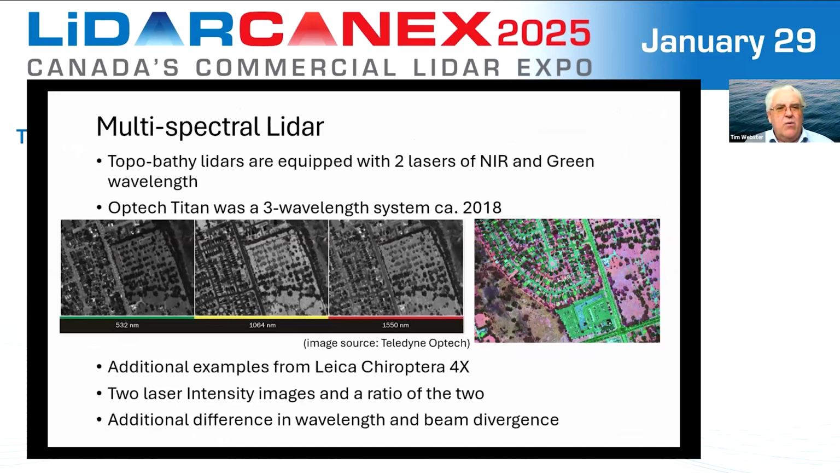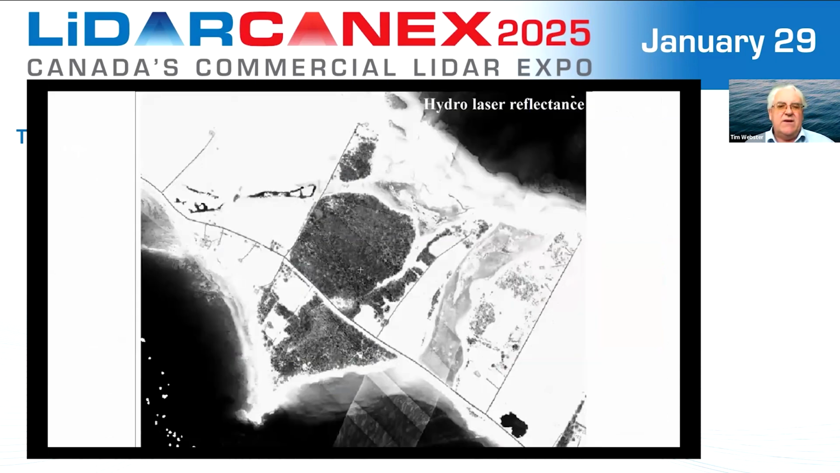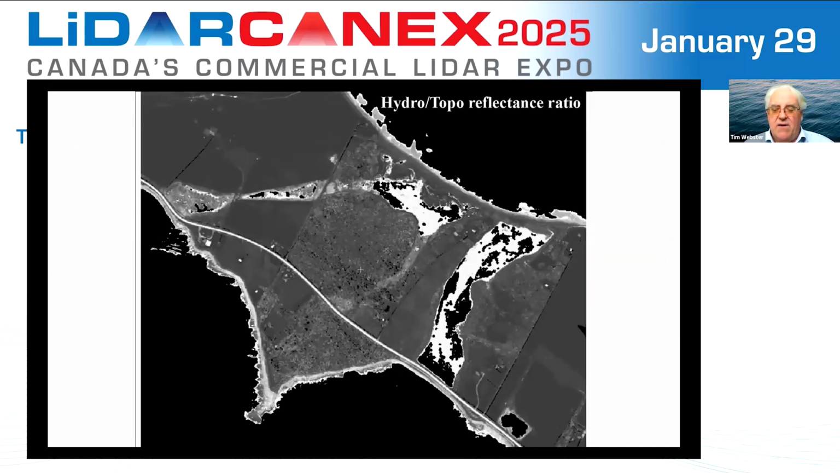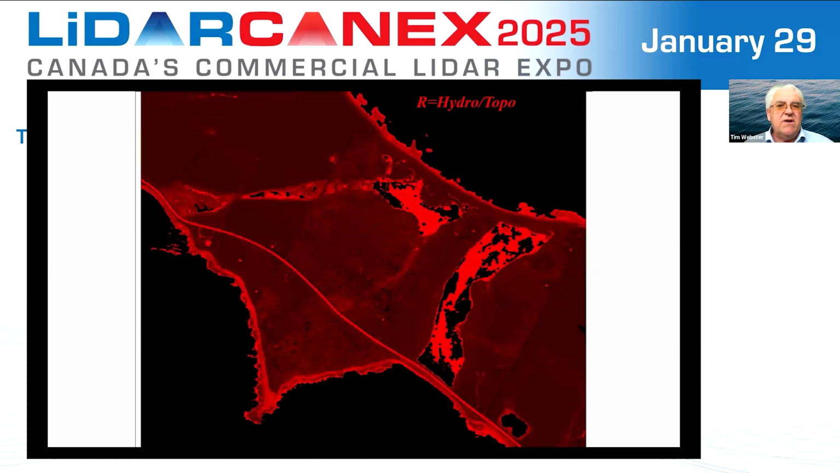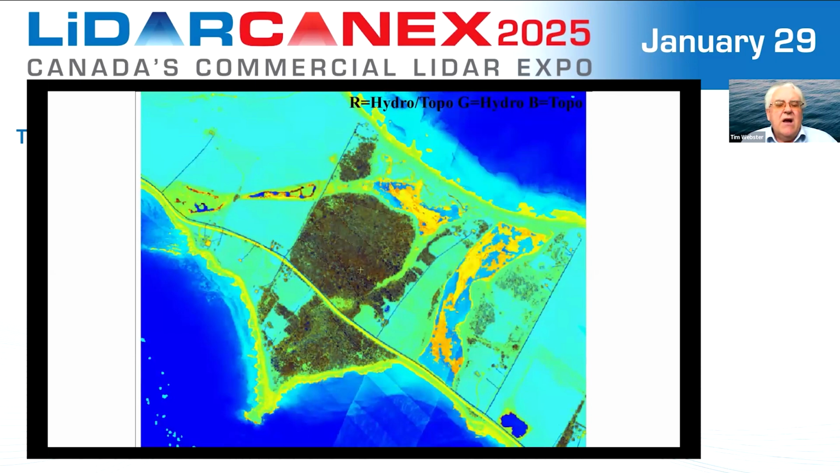The Optech Titan was a full 3-band wavelength system, 532, 1064, and 550, those wavelengths we talked about. And there's a composite image on the right showing that. We've done something similar with our 2 bands. There's the green reflected laser pulse, a little saturated. There's the near infrared. And we've simply then done a ratio of the green over the near infrared. And we can then project those into the red, the green, and the blue to come up with this composite image. So now we're actually seeing different colors representing different cover types that the LiDAR is picking up.